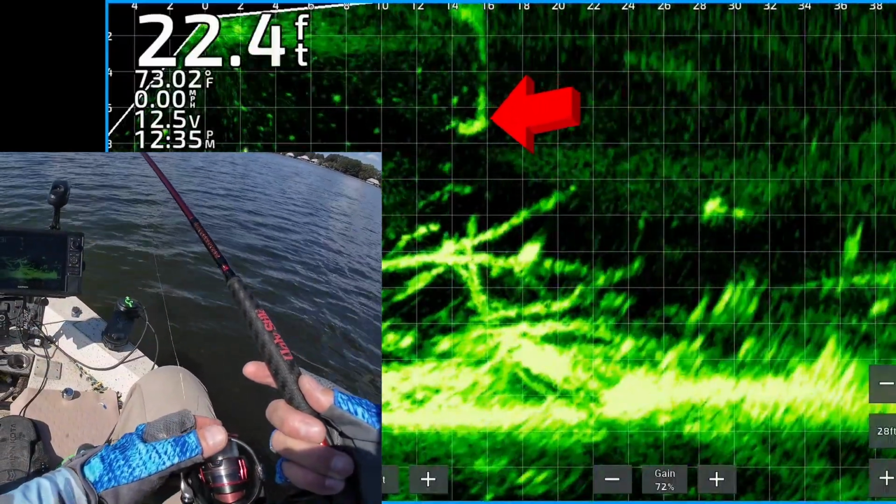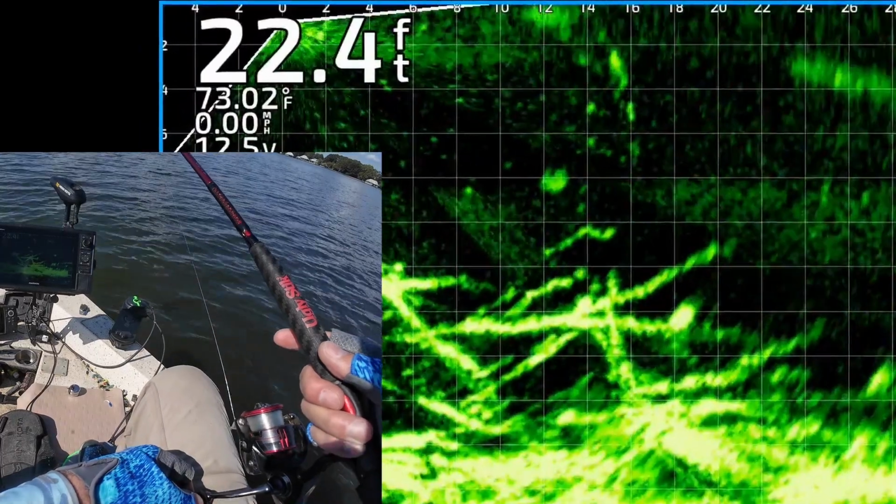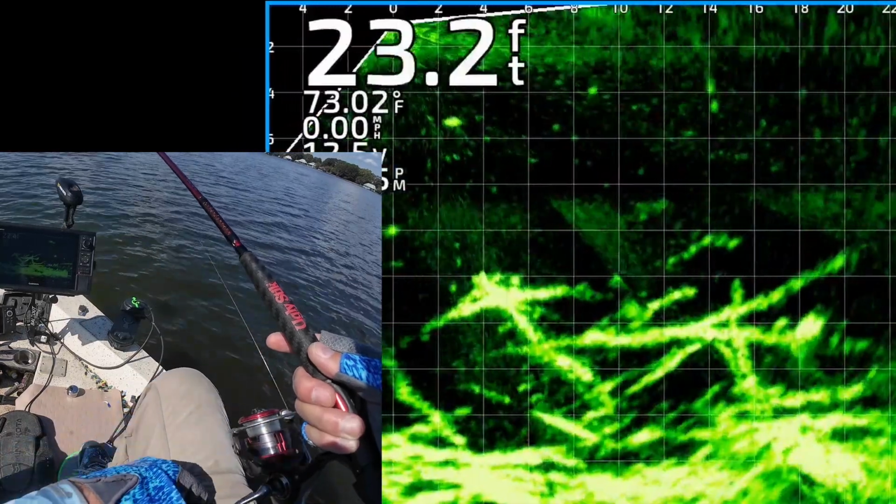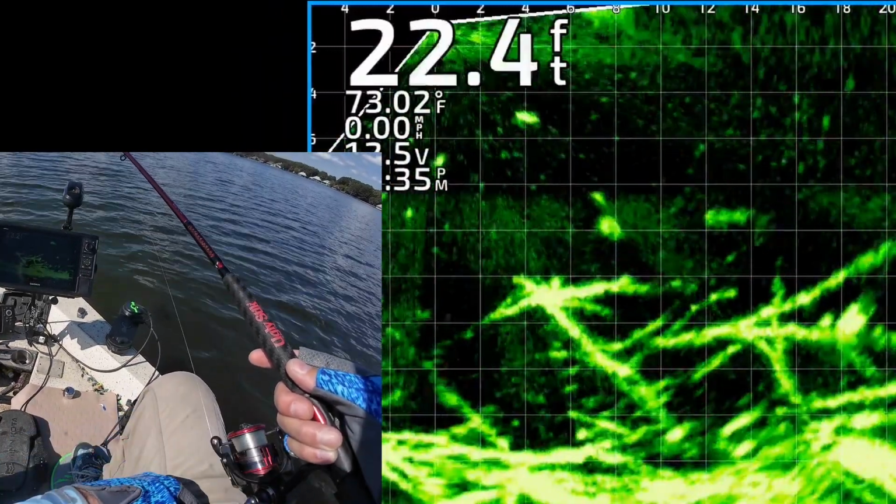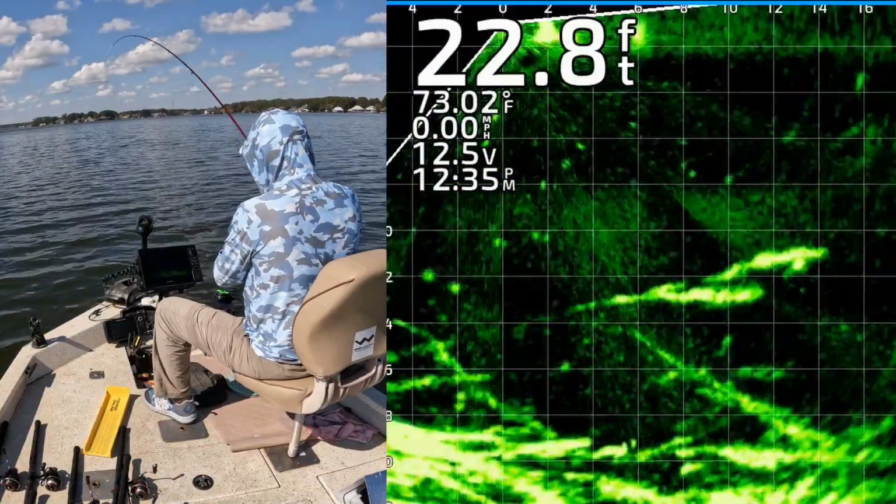Okay, this is another perfect example of when you're reeling your jig and a crappie's chasing it, don't stop reeling. And if anything, speed up your retrieve. I almost blew it on this because I slowed down my retrieve a little bit. But when they're chasing it, you want to keep reeling, and if anything, speed it up. This one ate it. Got him. That sucker chased it down.